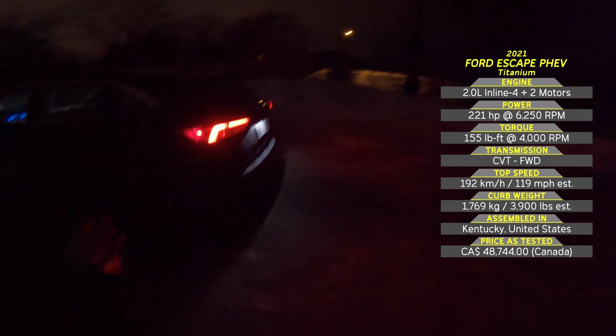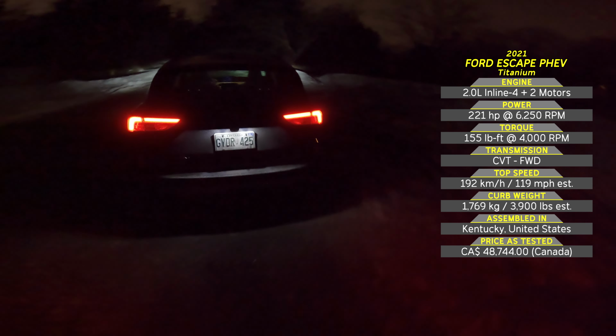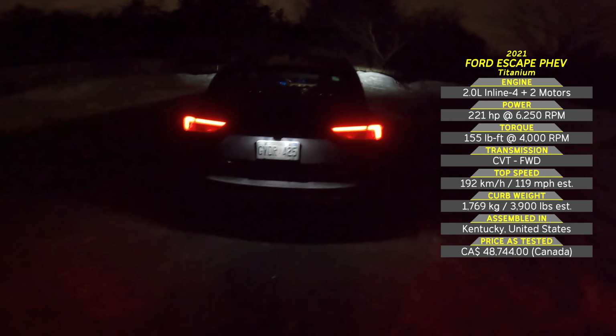In this night POV test drive, we're going to test the headlights, the automatic high beams, and we're going to be going for a launch just to see how quick this accelerates. And we have two more POV test drives, one on the highway where we test assist systems such as lane centering assist, adaptive cruise control, and all that, and one in the city where we test the smoothness, test pure EV driving mode, and all the other good stuff with the hybrid system.